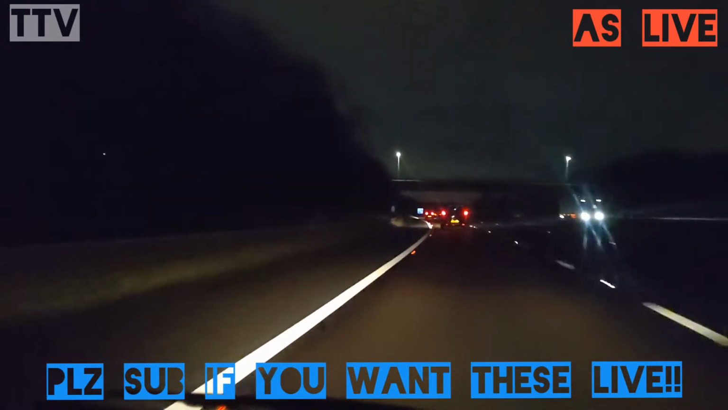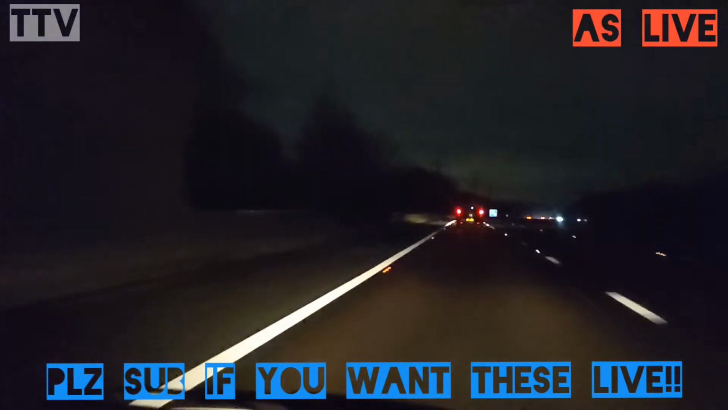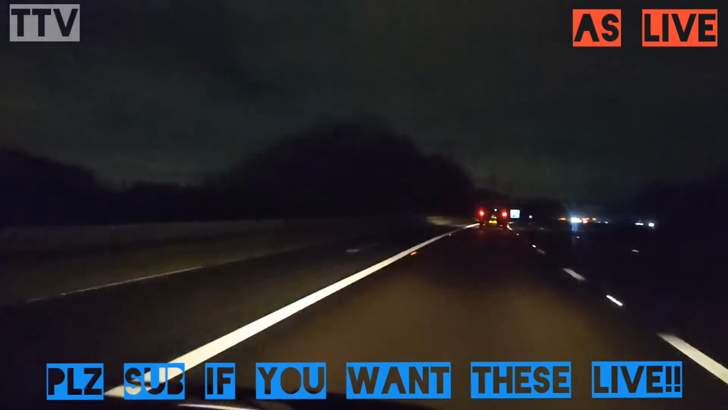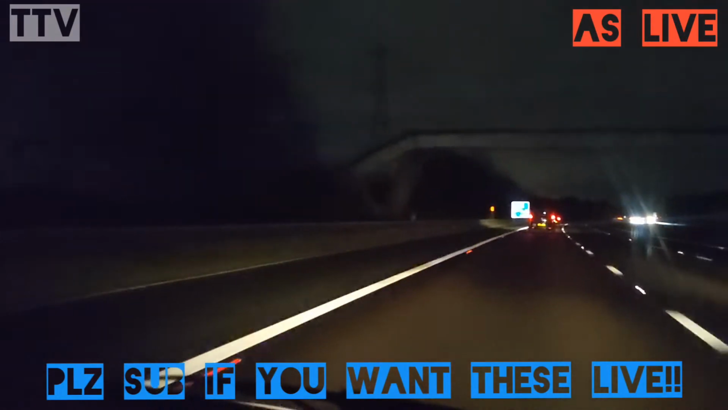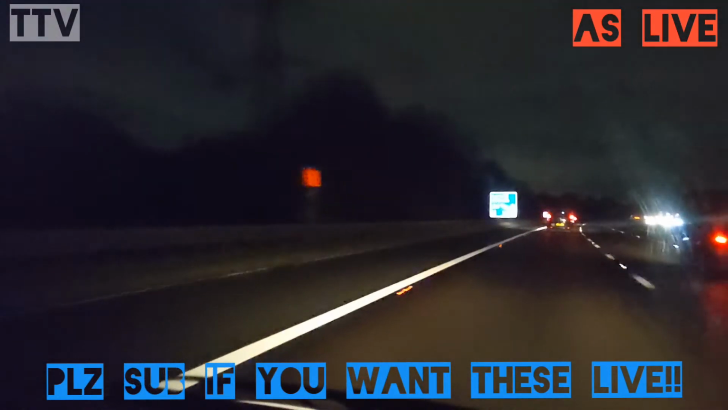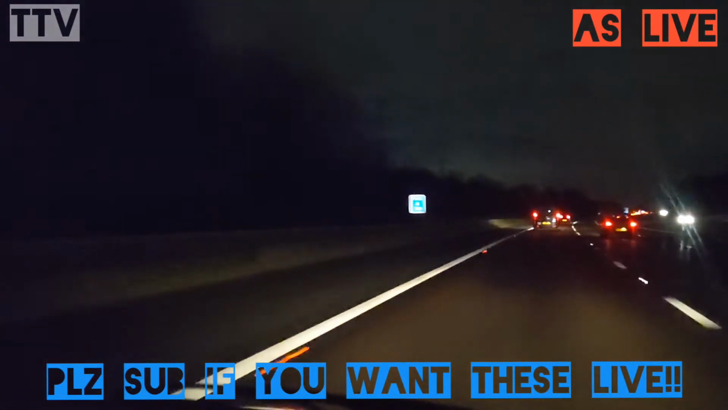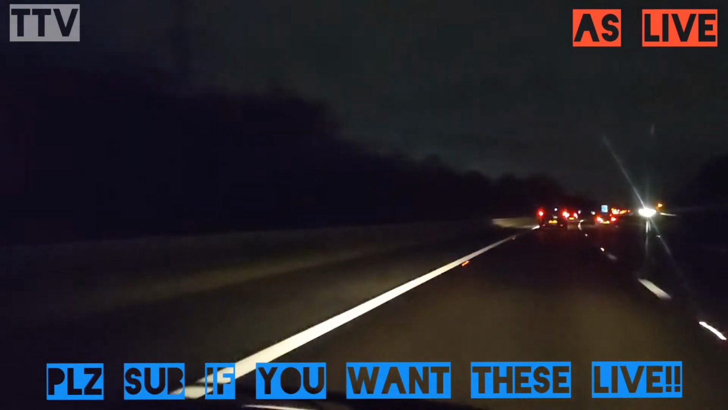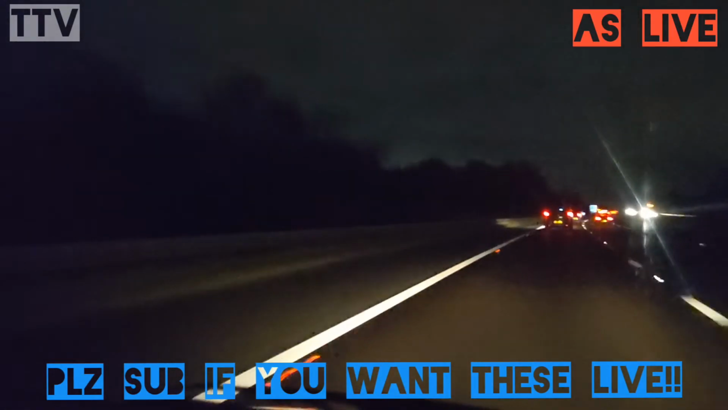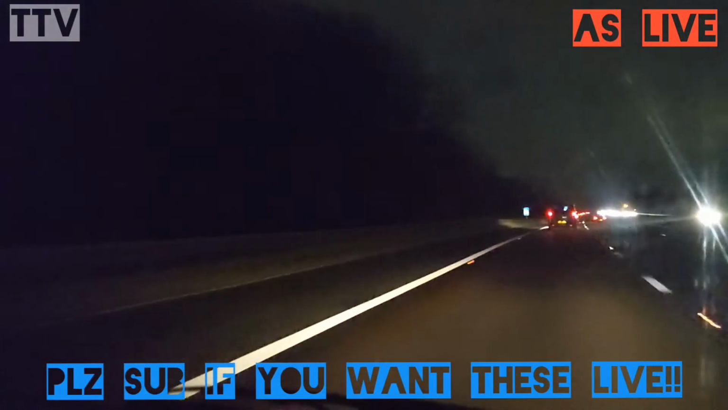It looks like old style headlamps, so I'm thinking it's an older car. It's not this LED stuff that blinds you. Here we go, and it is, oh, I think that actually was a Vauxhall. The camera does pick up a lot more, doesn't it? It's almost like daytime here.